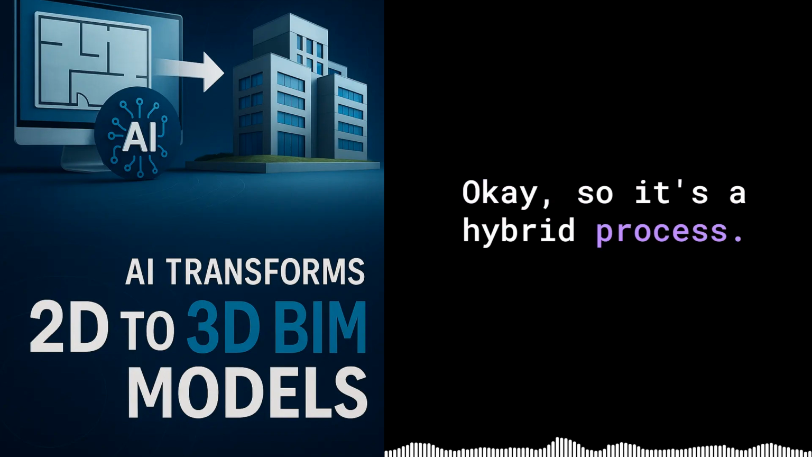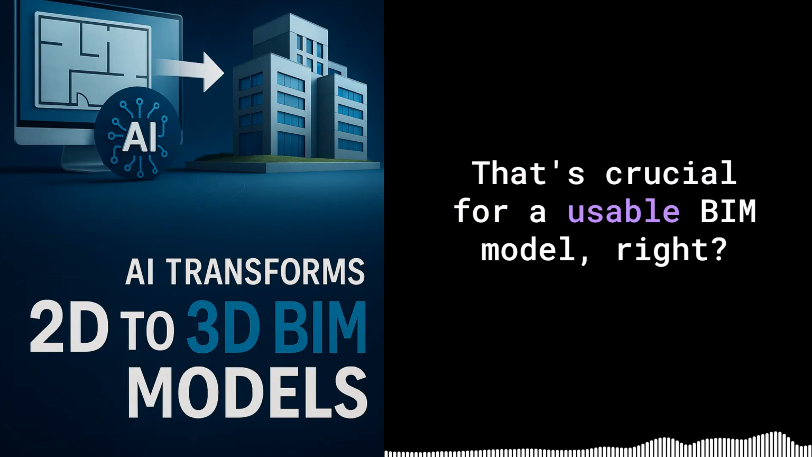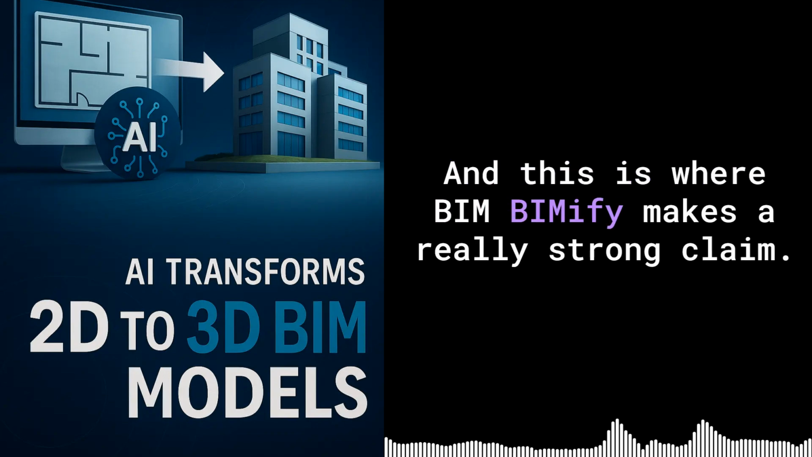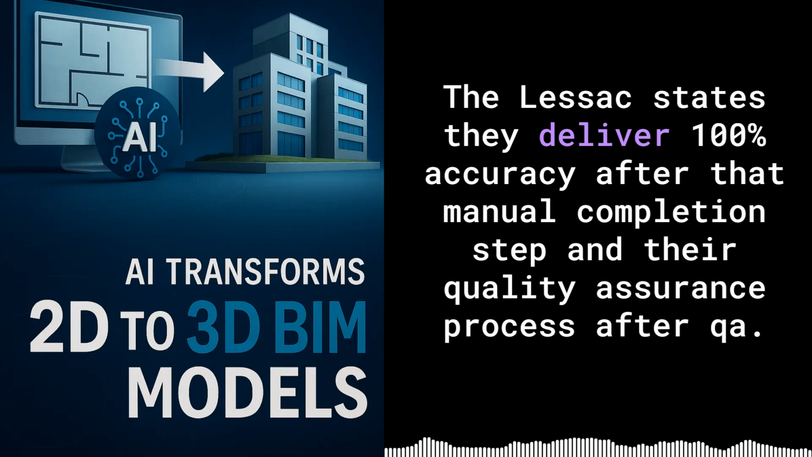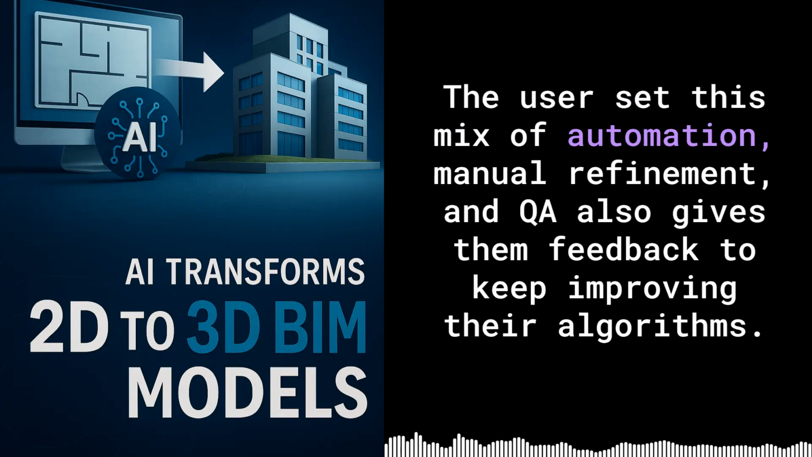Okay, so it's a hybrid process then. AI handles the bulk of the standard stuff fast, and their team finishes the tricky bits. What about accuracy? That's crucial for a usable BIM model, right? Yeah, and this is where BIMify makes a really strong claim. The CEO states they deliver 100% accuracy after that manual completion step and their quality assurance process. After QA. He says this QA step, which is standardized and semi-automated, is critical to make sure the final model is complete and meets the quality standards the user set. This mix of automation, manual refinement, and QA also gives them feedback to keep improving their algorithms.